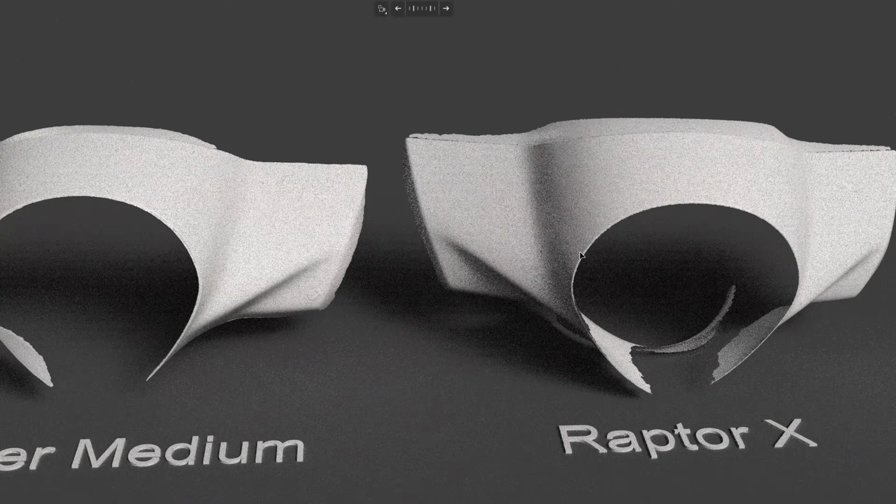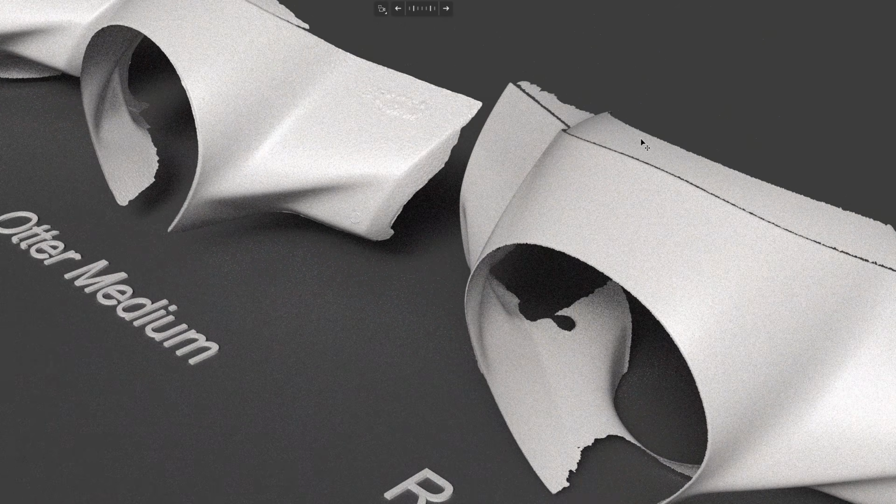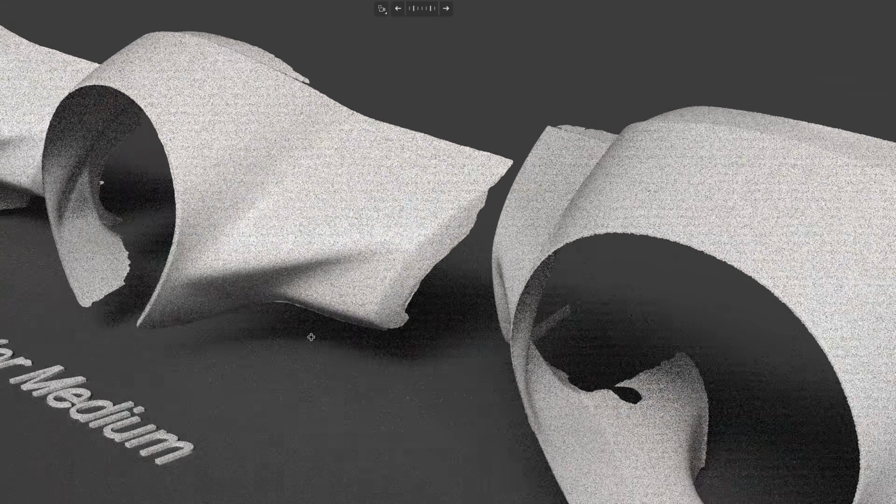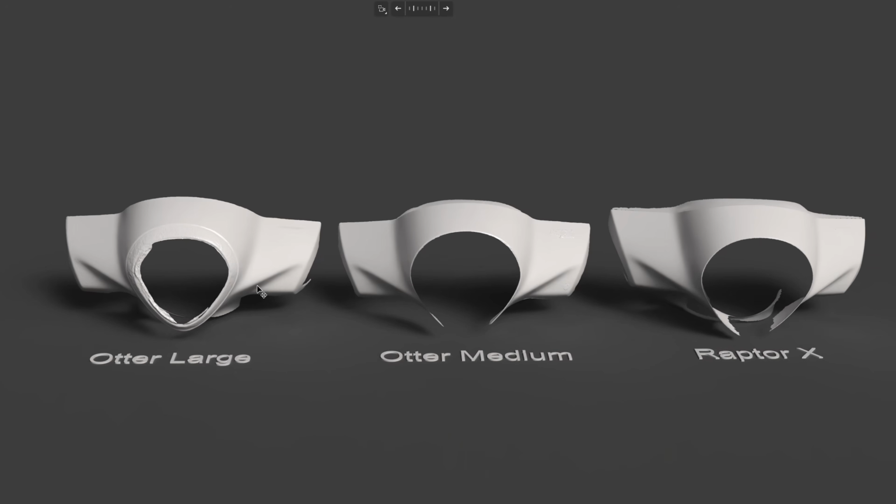And the Raptor X, the most accurate scan, it has a very smooth surface, has higher definition on the edge. See the edge here? So when you track within the Blender, you can place your vertex accurately. But for the Otter, see here it's quite mushy on the corner. But I think it's fine for making a decal. Okay, so for this tutorial, I will use the mesh from Otter Large Mode.